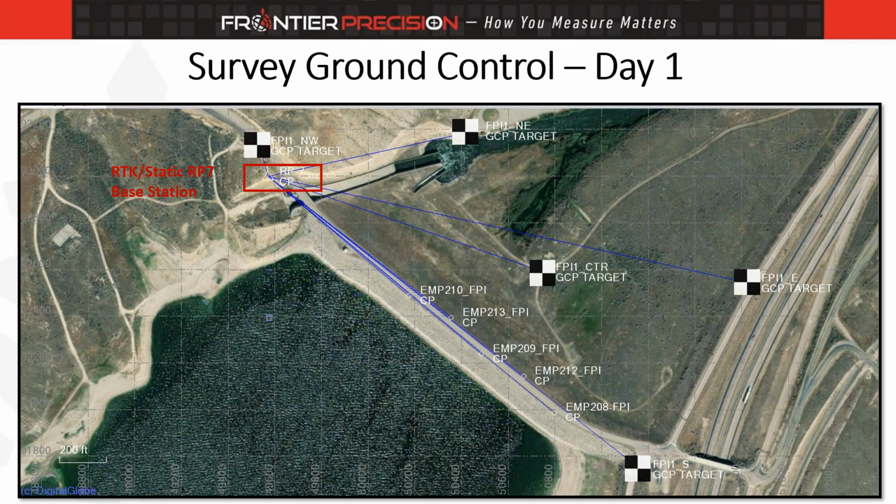So we use 5 main control points, and that's what you see here from our day 1 survey ground control activity. And as Kyle mentioned, in accordance with the ASPRS Standards Edition 2, which just got released back in late August, early September, following those principles, they were redundant measurements off of a single base.